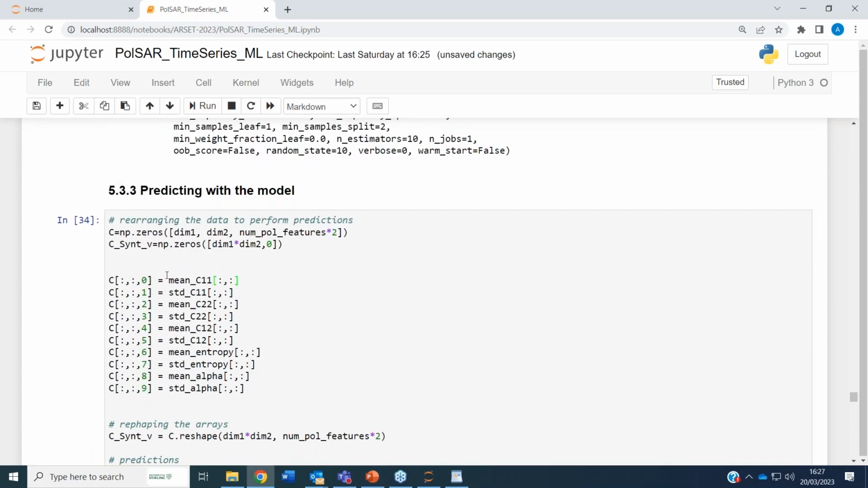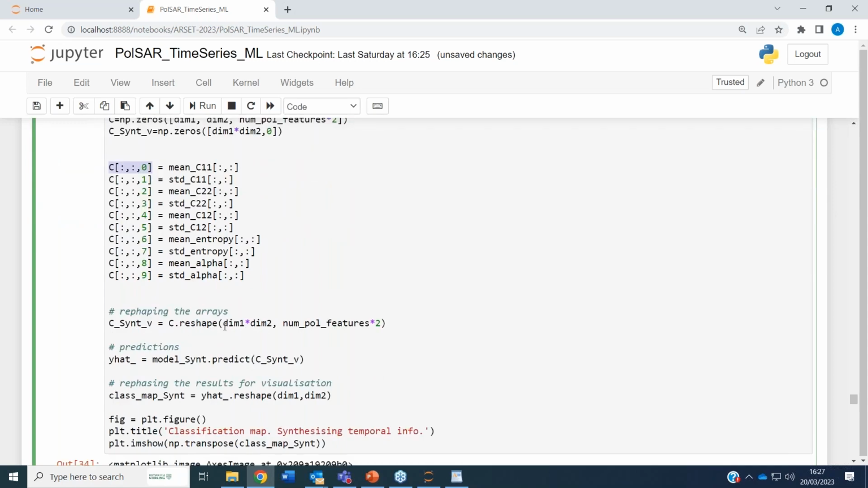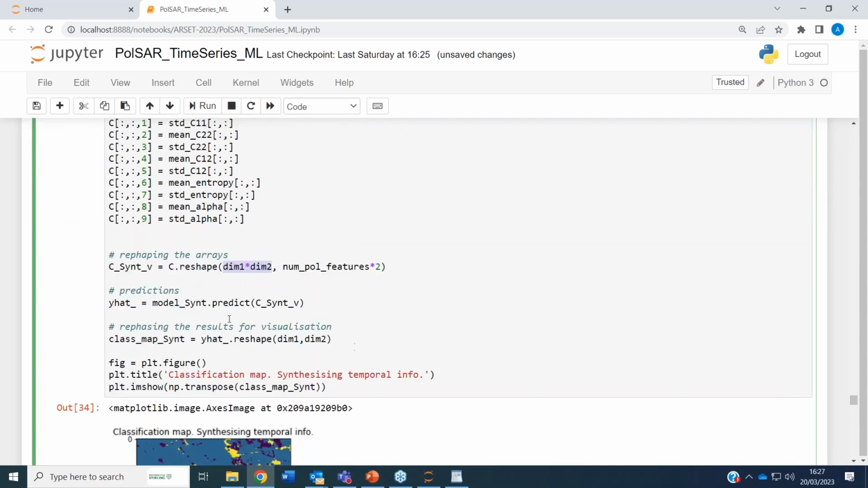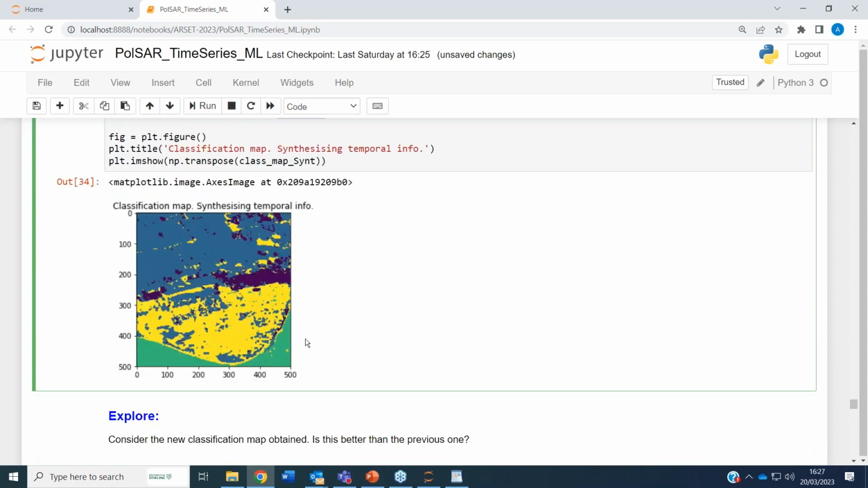And what we do here, we create again this big container with all our features there, and we reshape it so that we can feed it to the machine. Then we do our predictions, and the results we reshape so that they are equal to an image again. And this is our result.